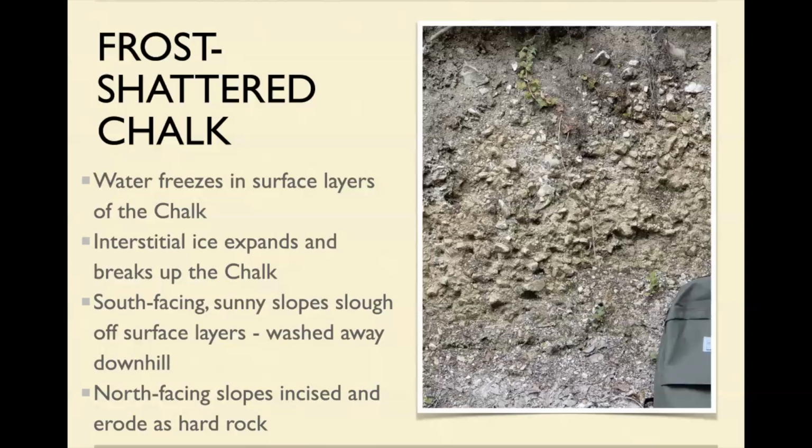So what would happen during these periglacial times? You get the water freezing the layers of the chalk, it breaks it up, and then if you've got a sunny south-facing slope, now, it may be the Ice Age, it may be very cold, but that doesn't mean you don't get clear days.